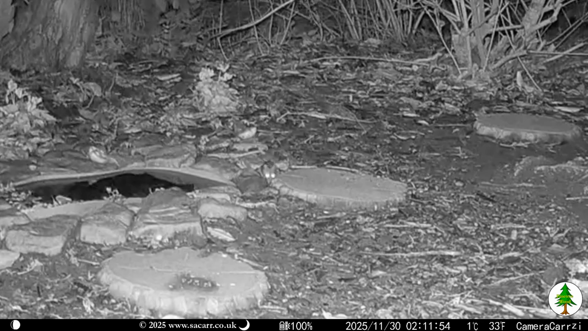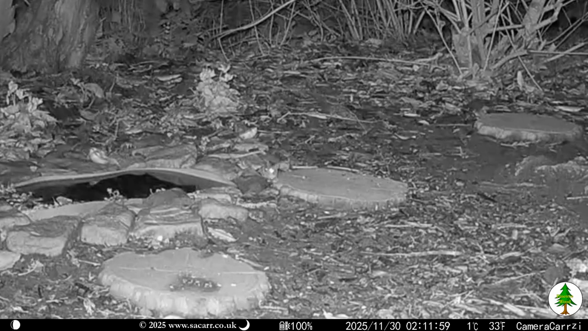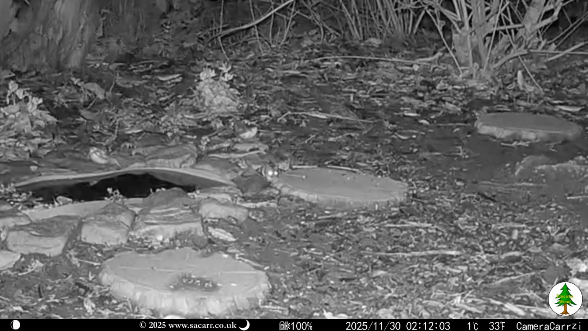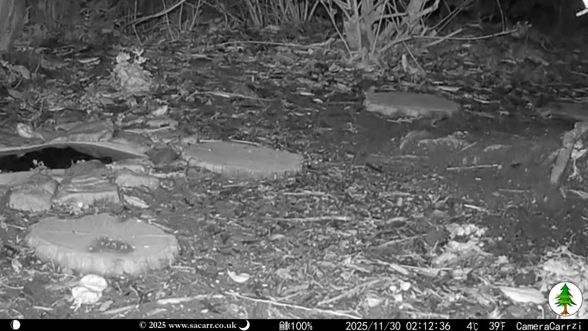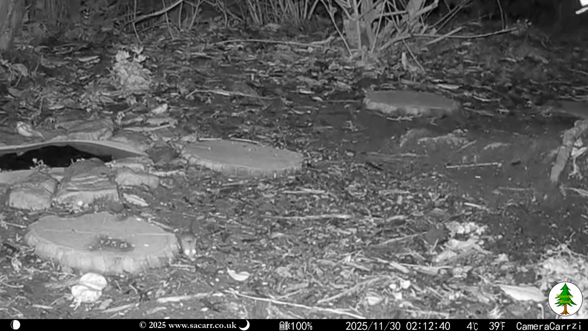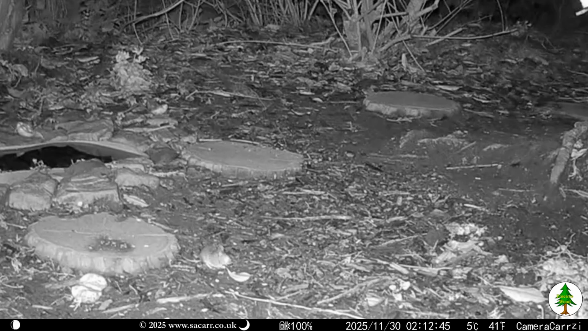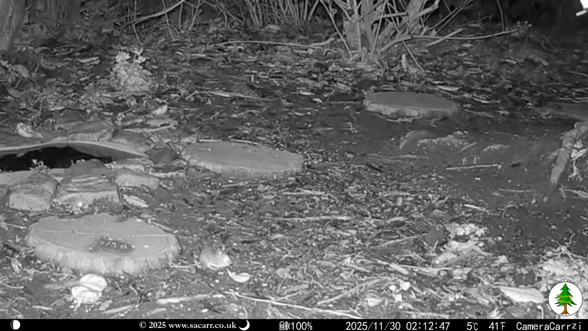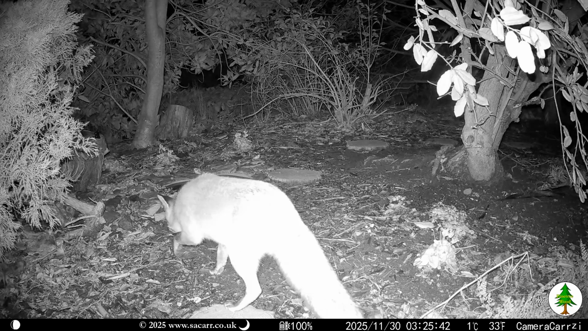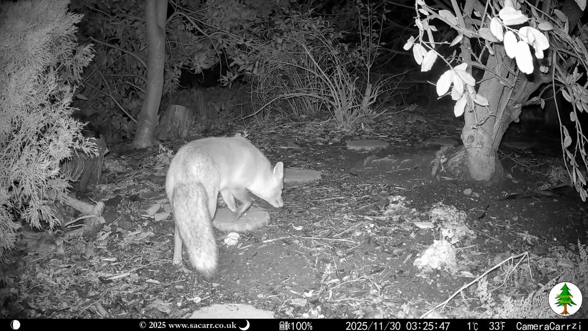At 2:11 on the morning of the 30th, the mouse was back clearing up seed. When checking the videos on my phone after downloading them from the camera, it's easy to miss small animals, so I always check through each video on the laptop to see if there's anything small or hidden in the background. About 12 minutes later, the fox was back, and I'm sure I could smell the mouse again.